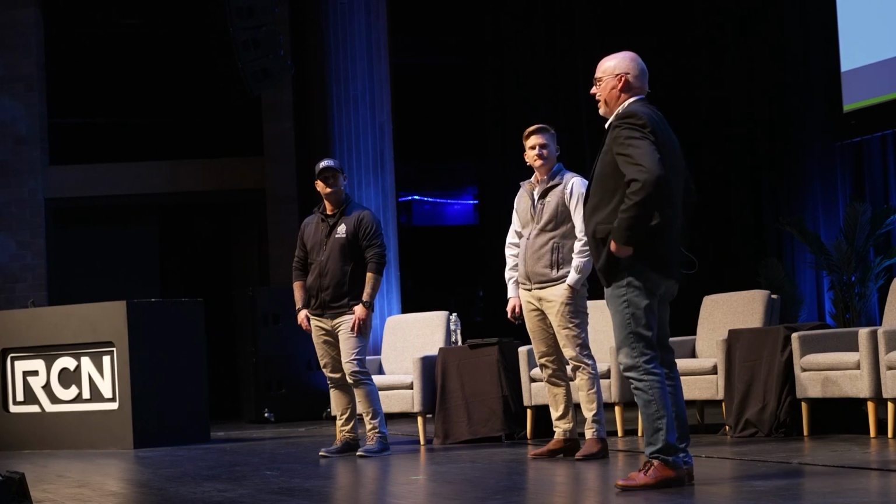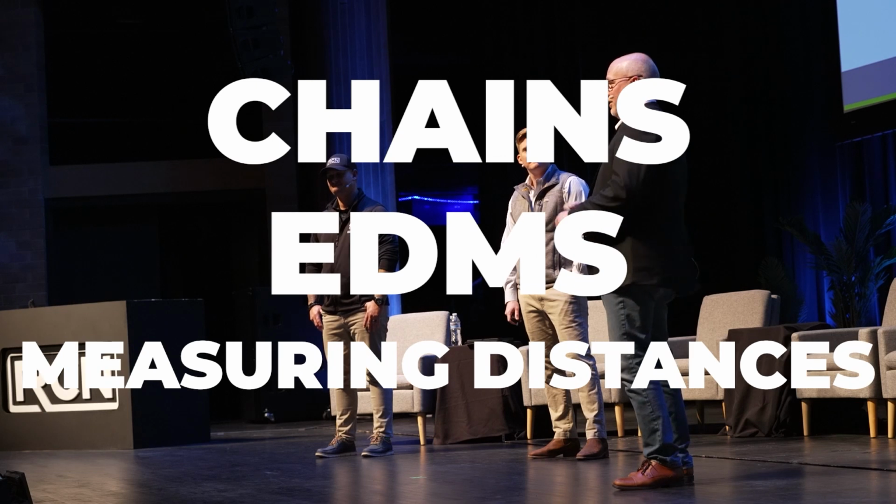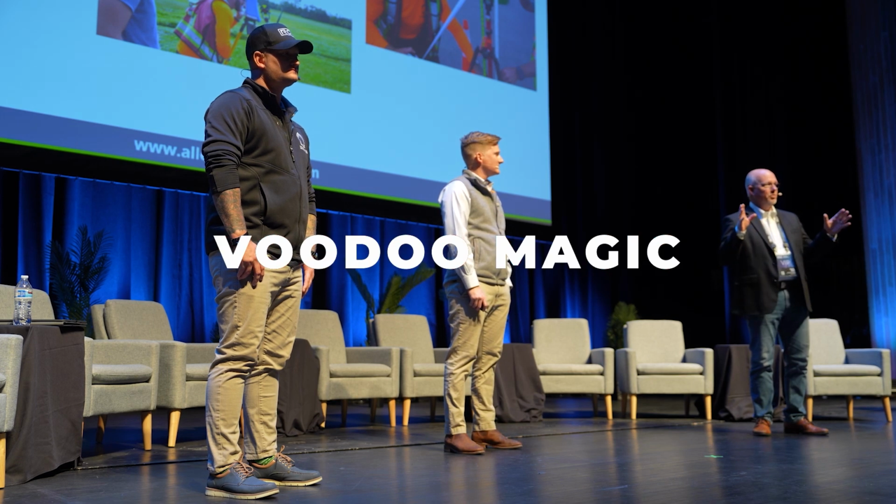GPS. When that first came out in the late 80s, old school guys like myself, we've been out there with chains and EDMs and measuring distances. We were very, very skeptical about that stuff because it just seemed like voodoo magic.